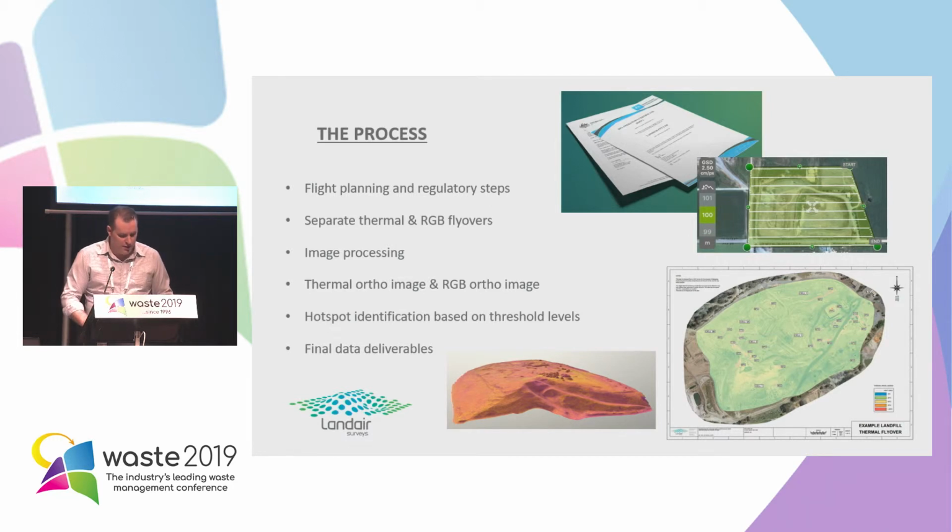When we fly, we tend to fly separate thermal and normal colour imagery, and the reason we do that, it allows for any isolated hotspots in the thermal imagery, because they're on the same coordinate system, to then be overlaid on the aerial imagery, which is taken at exactly the same time. Sometimes it's not easy to look at a thermal image and see what's what, but if you digitise the extent of that thermal image, put it on the aerial, you can easily go there and see what's going on.